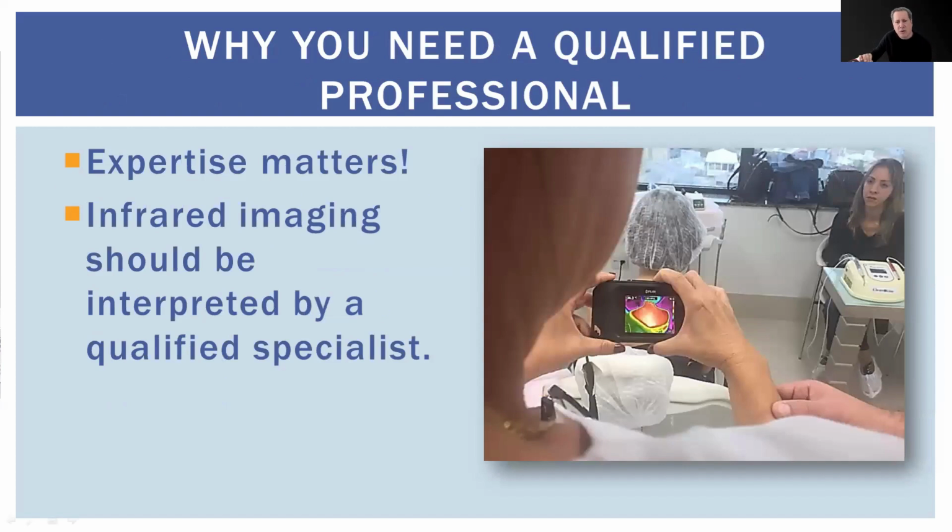To get the most out of infrared imaging, you need a qualified professional. It's not sufficient to be a thermologist. You must be a medical specialist or a professional qualified in a specific area to interpret the images within the patient's clinical context. It's not reading just the image, but the clinical context. Whether it's an orthopedic specialist, a vascular doctor, a sports medicine expert, a chiropractor, or an osteopath, the key is knowing how to interpret what infrared images are showing in your field.